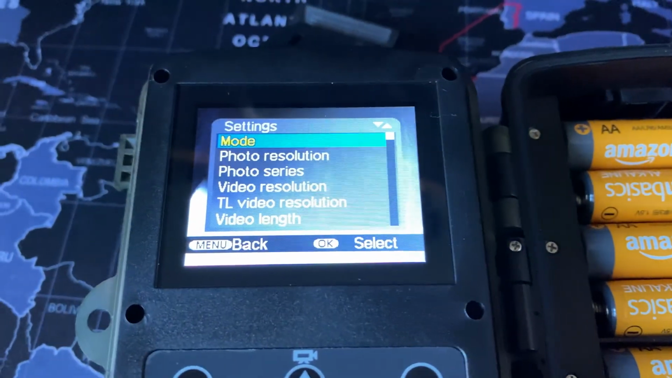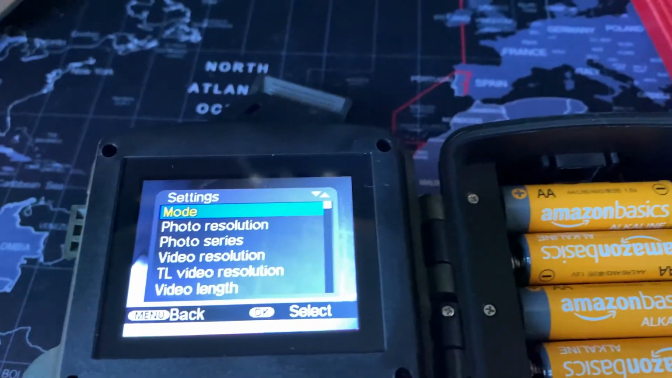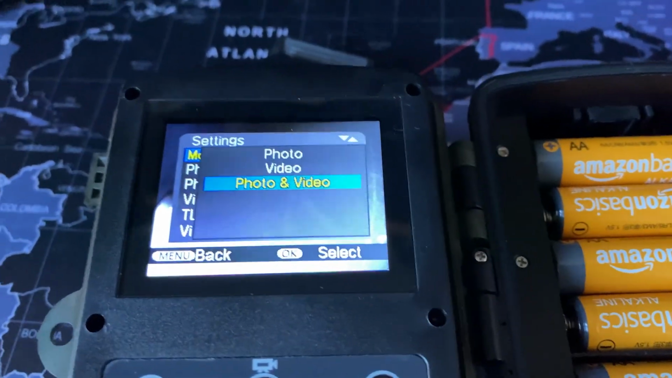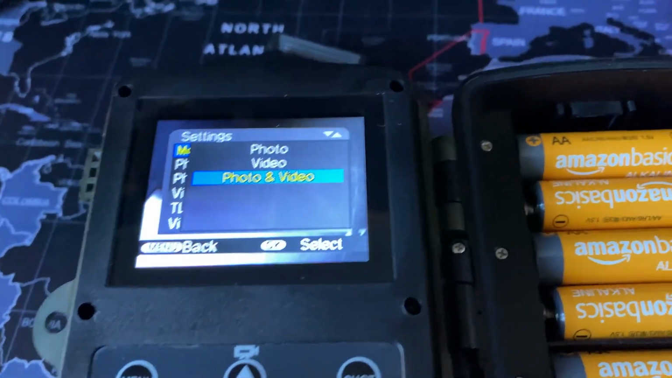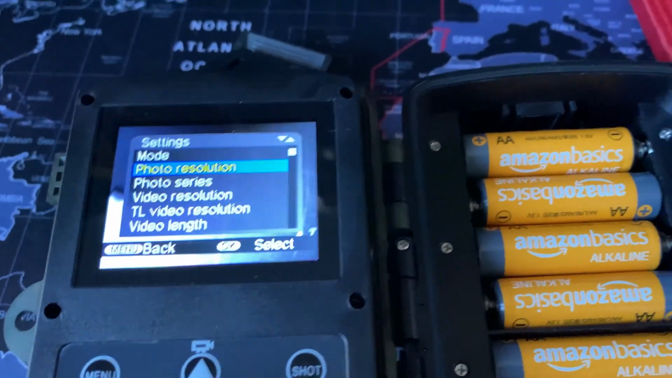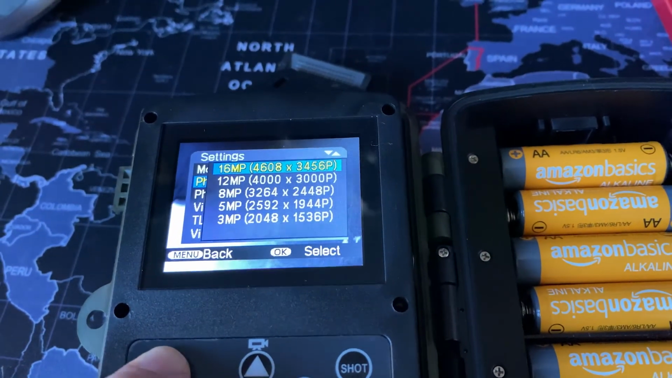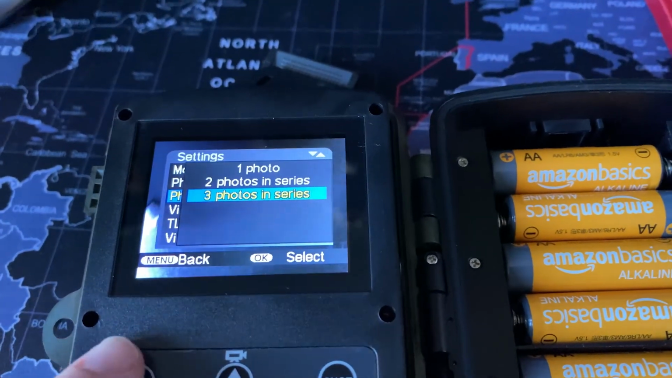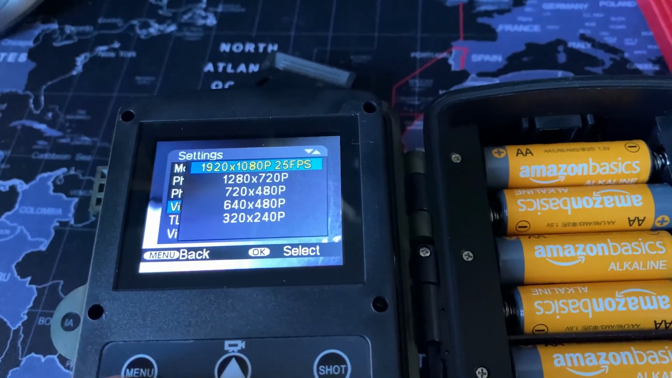Menu gets you into this screen here, which has got quite a lot of menus, I'm quite impressed with. Mode, you can choose whether you want to just take photos, just take videos, or take both. I've got it set up to both. It will fill your memory card up, but I've got a big memory card, so that's fine. Pressing menu takes you back, and then I'll cycle through these options, see what you've got. I'll set it to maximum resolution. Photo series is so you can have a burst of photographs, which I've got it set to. Video resolution, again, I've set it to the maximum.